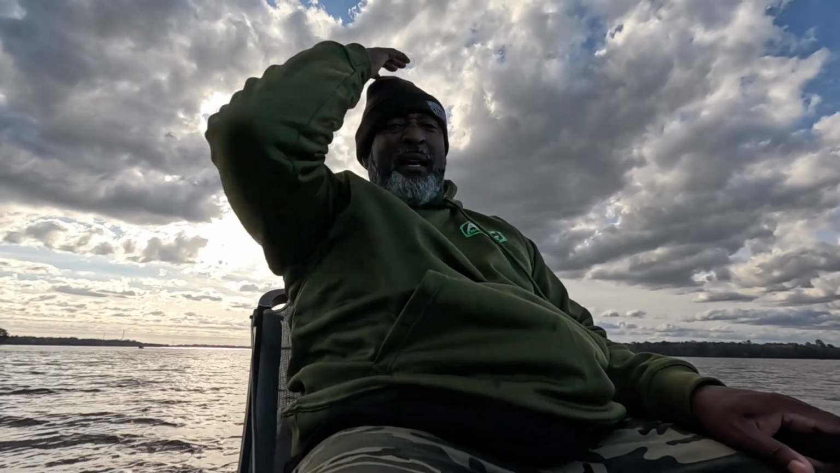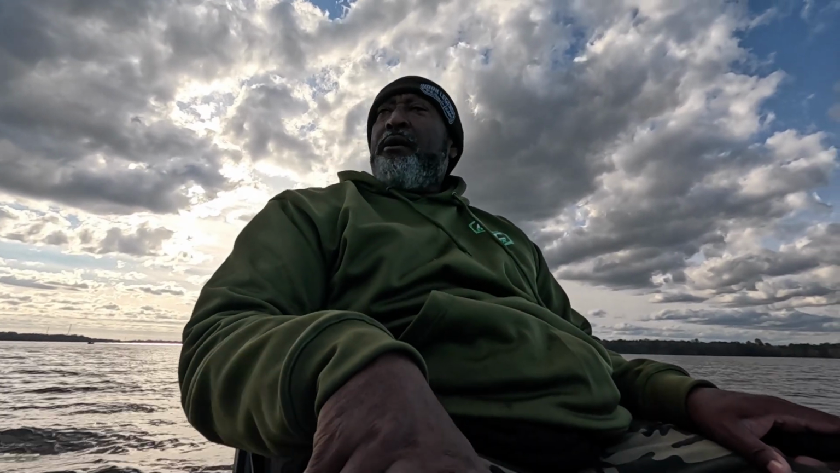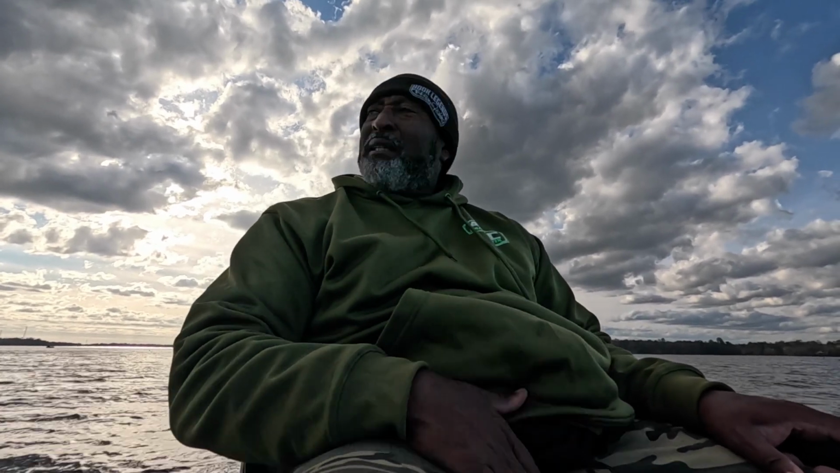Guys, you know, when I'm moving around like this, it's kind of hard. The wind's got me going every which way but loose. So I'm doing my best to try to keep that trolling motor transducer on the fish, but I'm also having to manage the boat at the same time. So it's a little bit tricky. I'm trying to get you some video footage, but it's a little tricky out here.